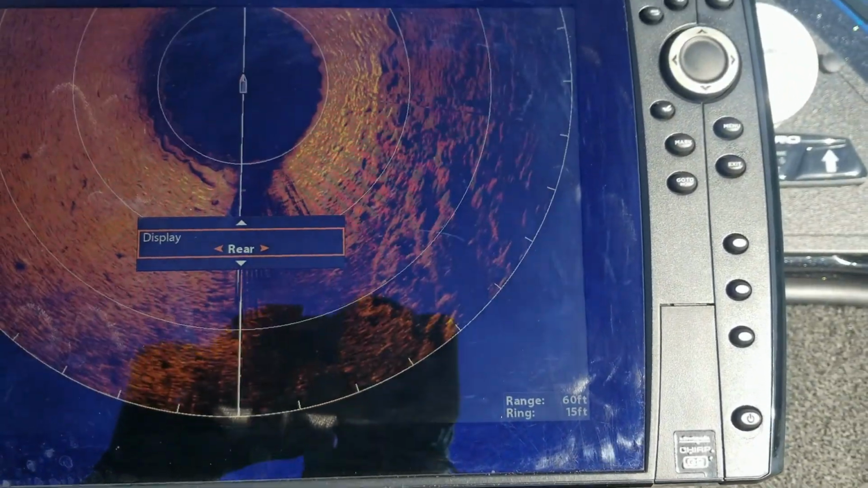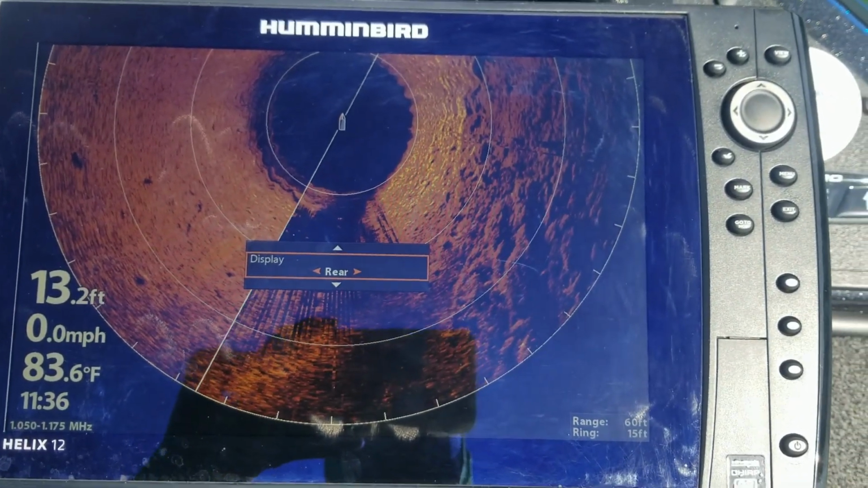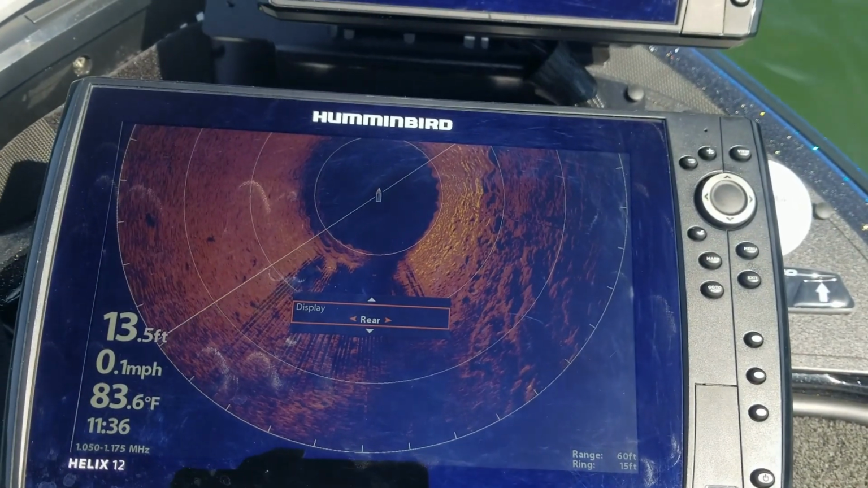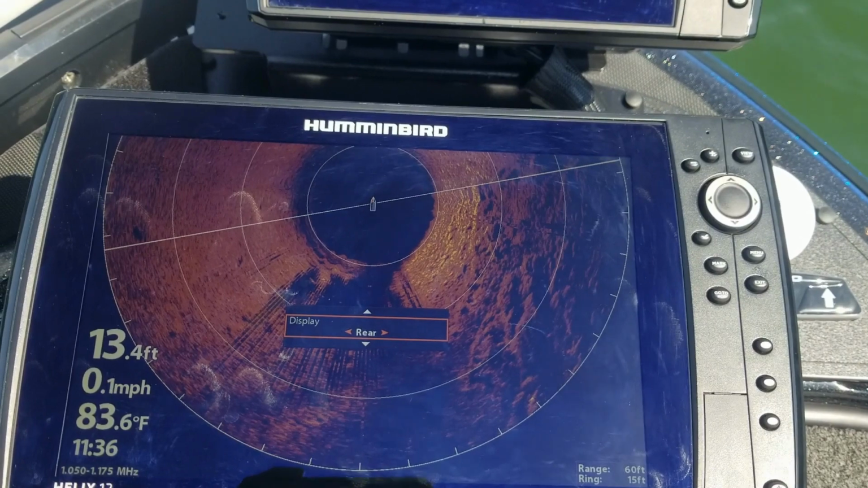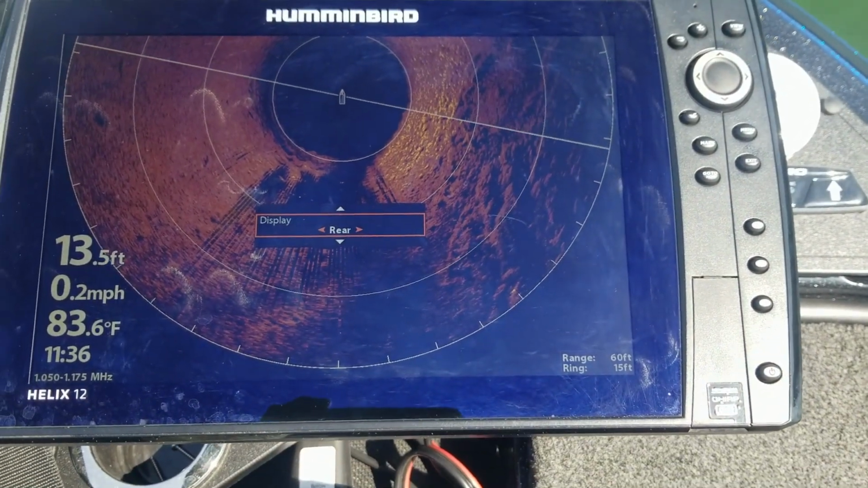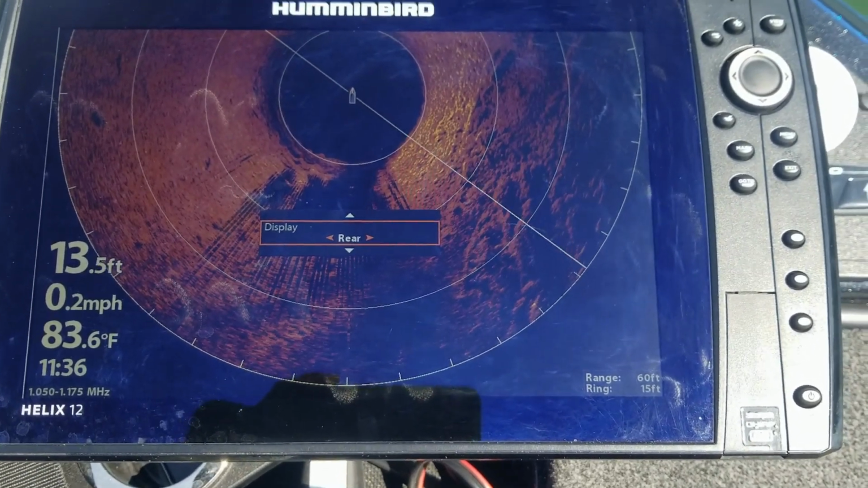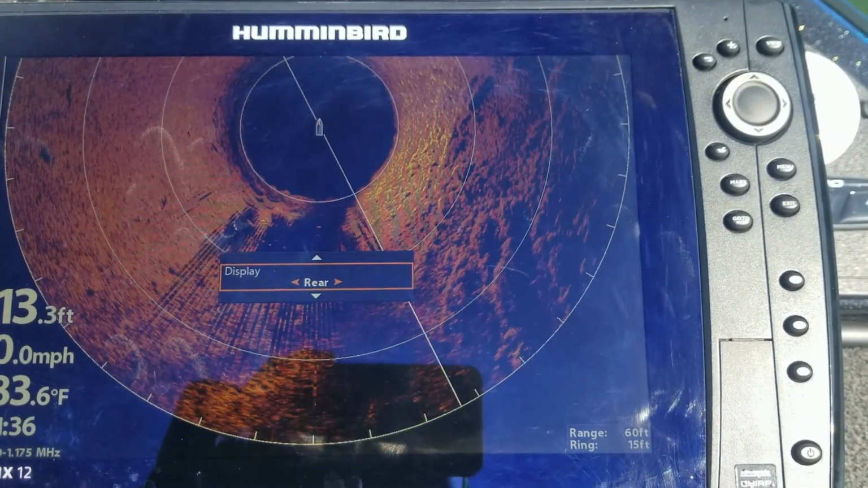Then you have rear. And with this rear area, to me, what I can see this being used for is, let's say you're in an area where the wind is blowing and you need to keep the face of the boat, the front of the boat, into the wind, and therefore you're going to have to fish off the back of the boat to be able to get the casts to where you need them to go. Then you can put this 360 on the rear, and it'll kind of give you an idea of what's on the back of the boat. But then of course you have to walk to the back to fish.